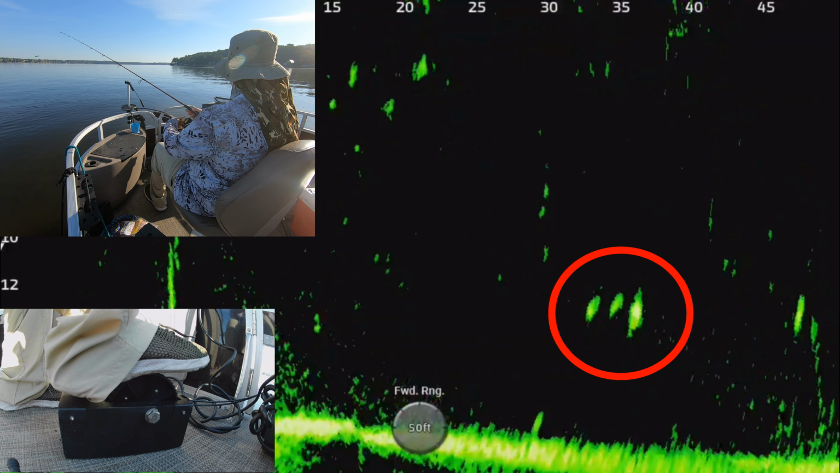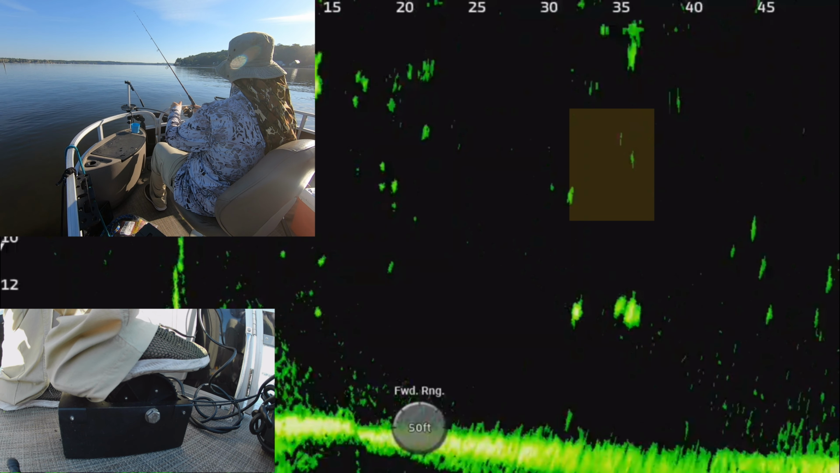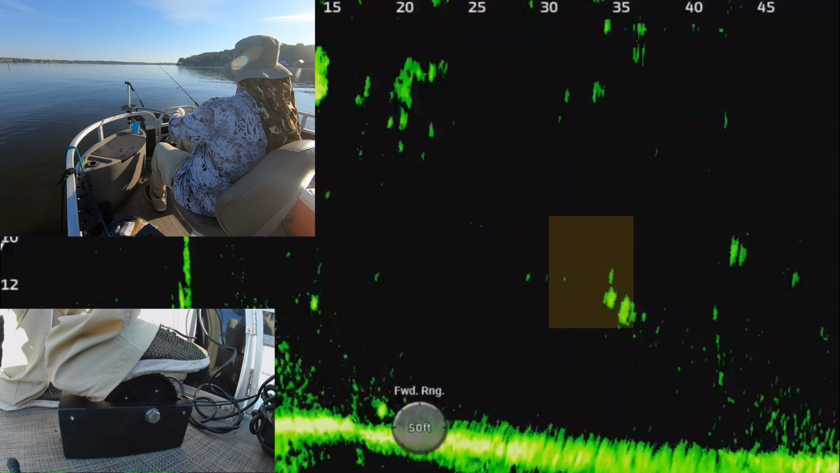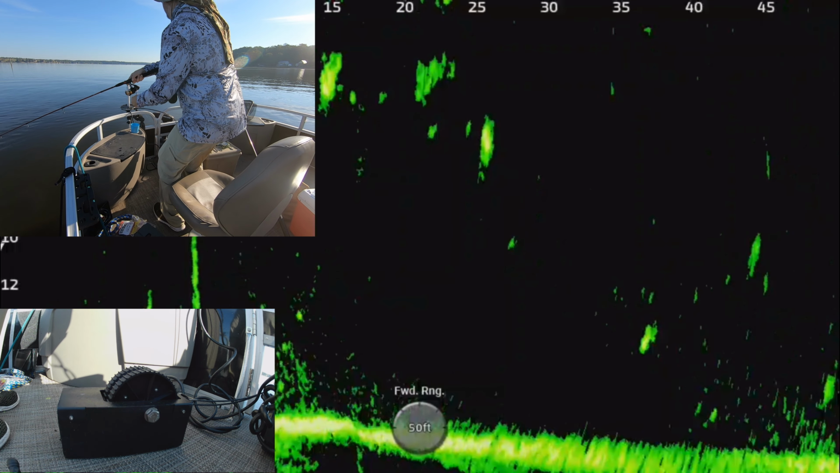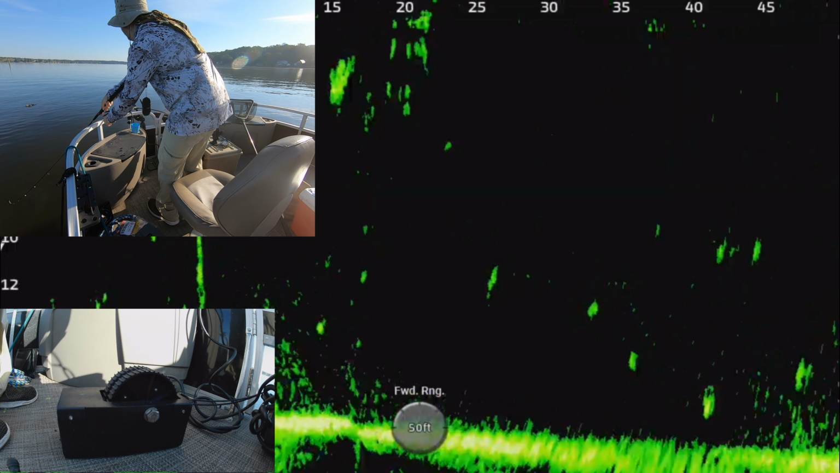Man, it was a beautiful day though. Look at that water now. The wind has almost, oh, there's 3 fish down there. This was a good spot. These 3 just kind of came in all of a sudden. I was targeting something else, and then these 3 just kind of came in like a school of crappie. I thought they may have been bass the way they moved in, but that was not bass.